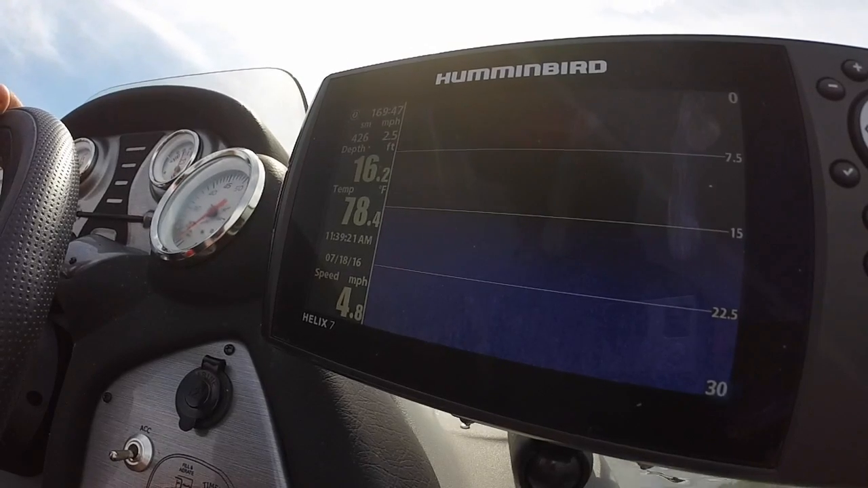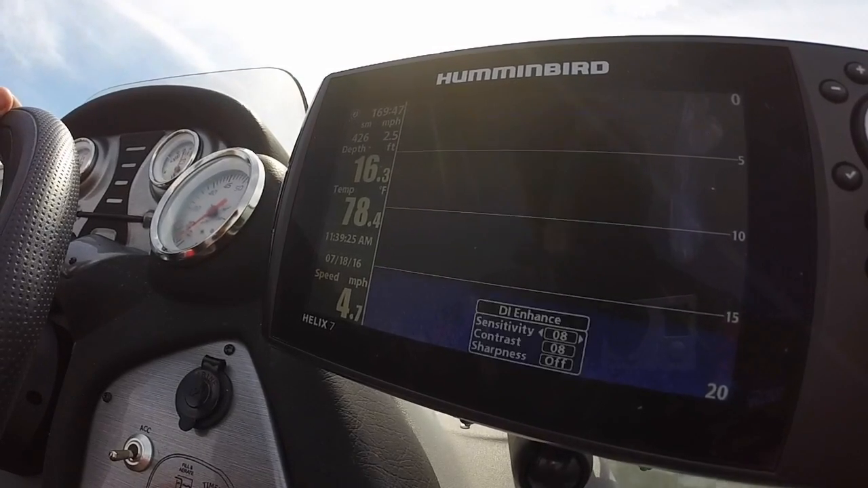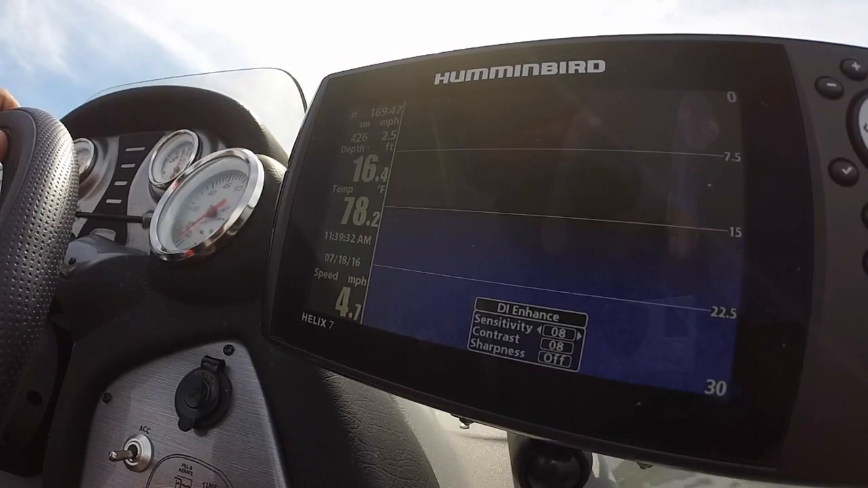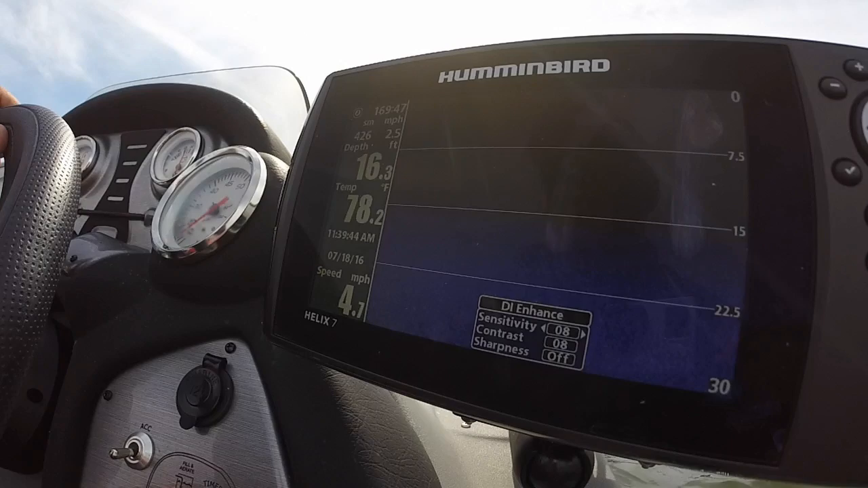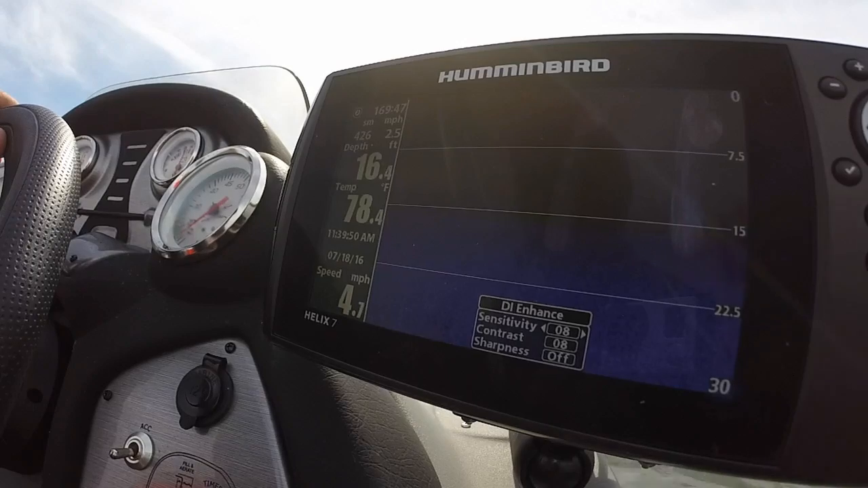Next, I'll go into my down imaging settings. I like to keep my sensitivity around 8, my contrast around 8, the sharpness off. I've had trouble with these side compact transducers because they don't have DI crystals. It pulls the down imaging directly from your side imaging, so it's tough to follow and tough to read sometimes. So sometimes I'll only use 2D and side imaging, but down imaging can be useful at times.